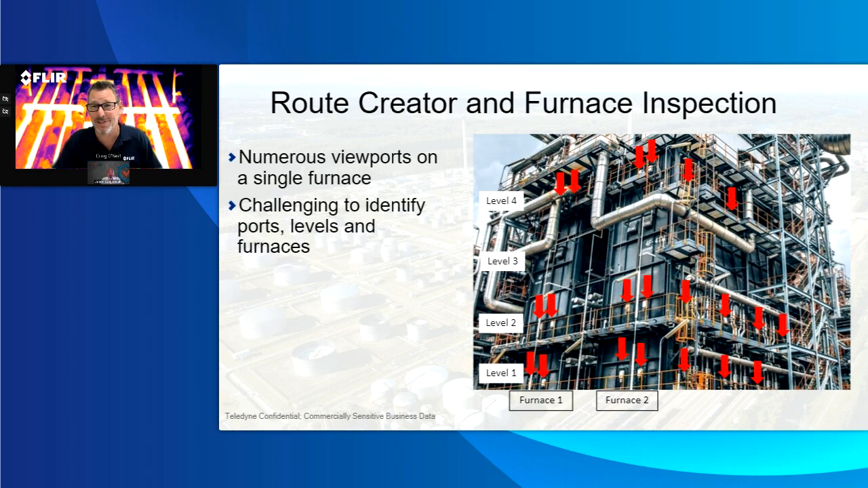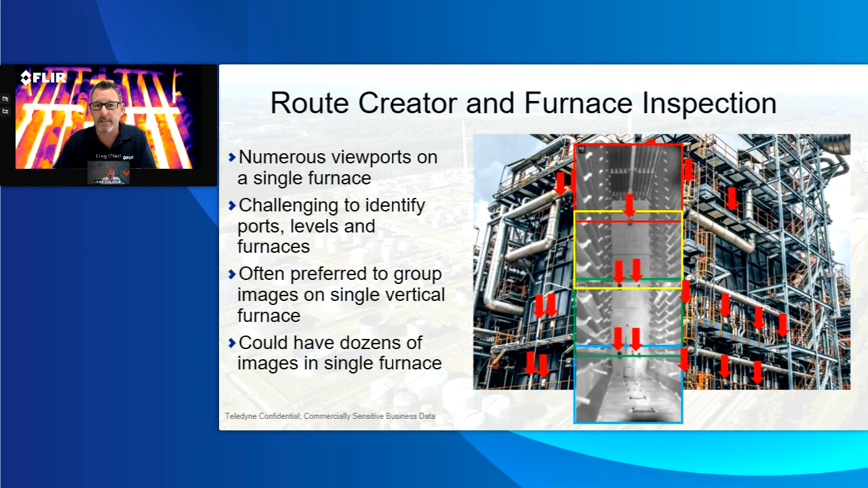An expert like yourself may have been to a single furnace every year, every quarter over many, many years, and so you may have your process. But when you have a scenario where it's a bit newer, with multiple people doing it who aren't as efficient, really adding this helps. This is another image I got online, a really good stacked image, that shows the actual ports built into the furnace and where you might put a camera to look through there.